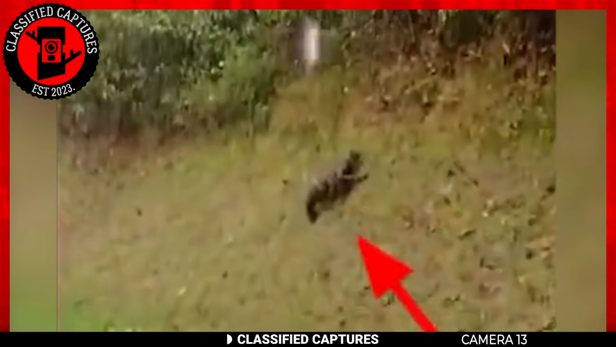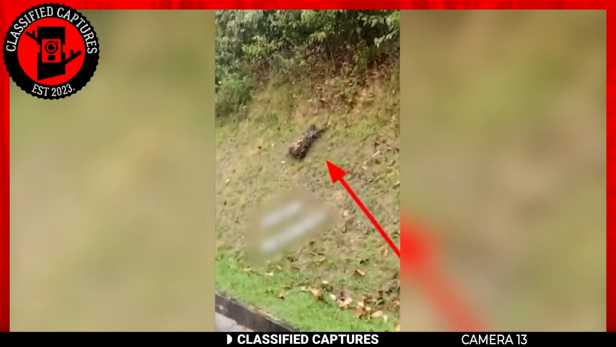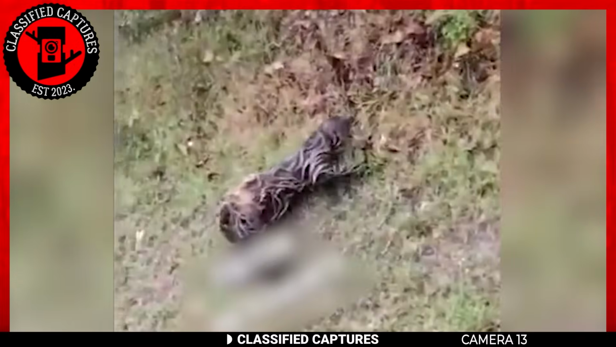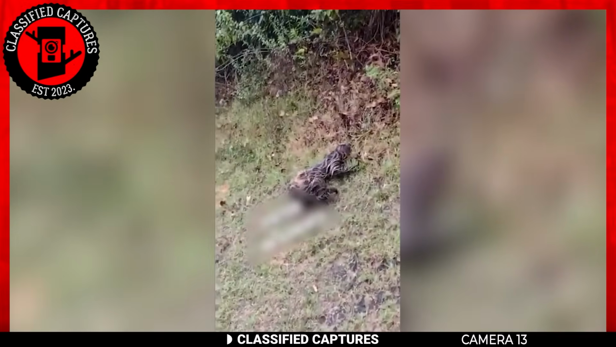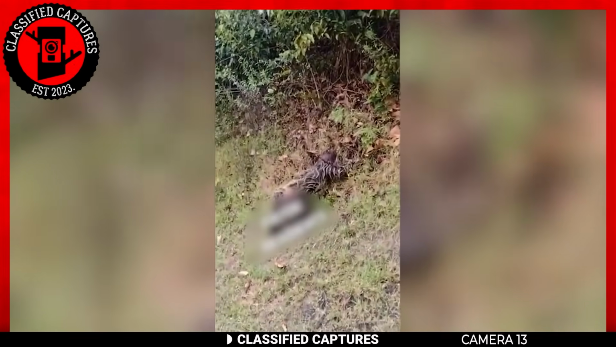This creature, though it may look a bit odd when drenched, is nothing more than a sloth. These gentle, slow-moving creatures are among the most unhurried inhabitants of the wild. When they're dry, they reveal their true charm, cute and cuddly without a hint of danger. So the next time you encounter something unusual, remember that not everything is paranormal or extraterrestrial.